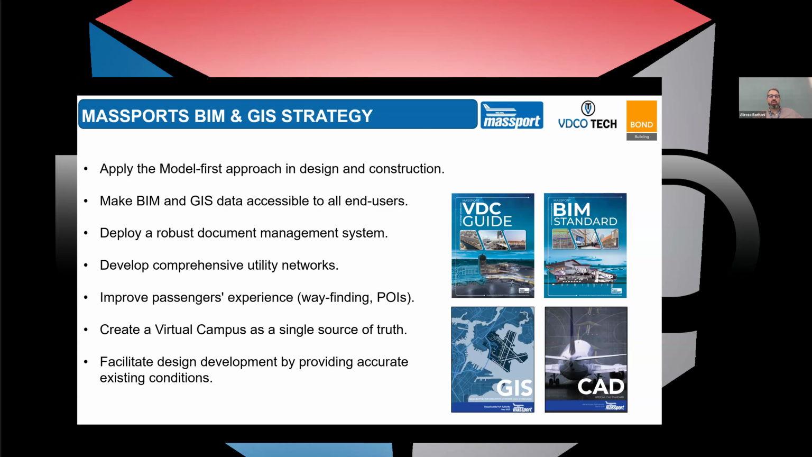We want to make BIM and GIS data accessible to all end users. So we want to have it shared on the cloud, ideally, and provide proper access to not only the project teams, but also the downstream users, internally and externally. We want to deploy a robust document management system for all sorts of documents that need to be shared with people. It could be design and specs, the updated GIS maps, the point clouds, everything that would be needed during a project or after the project for operation and maintenance.